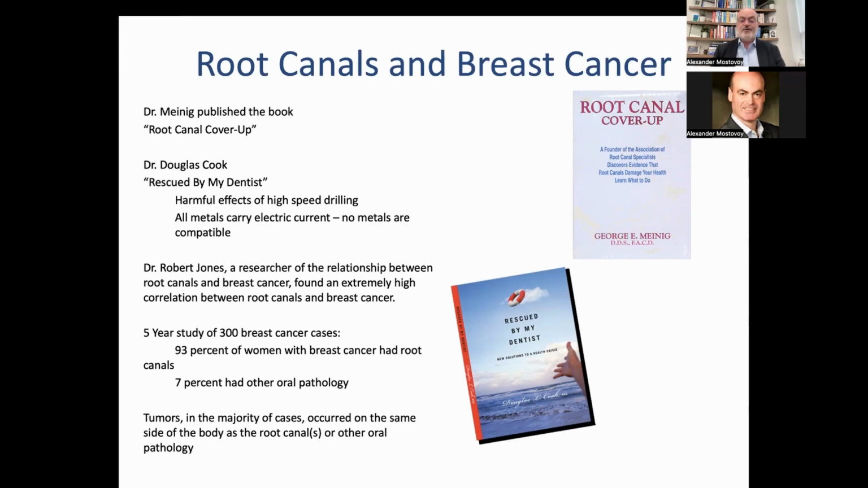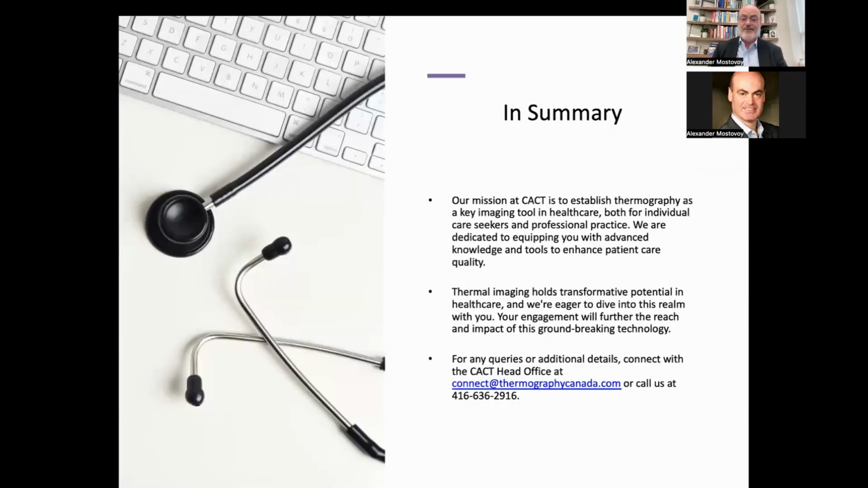I think it's very important that you understand you have to do your own research, and definitely you have to become your own health advocate.